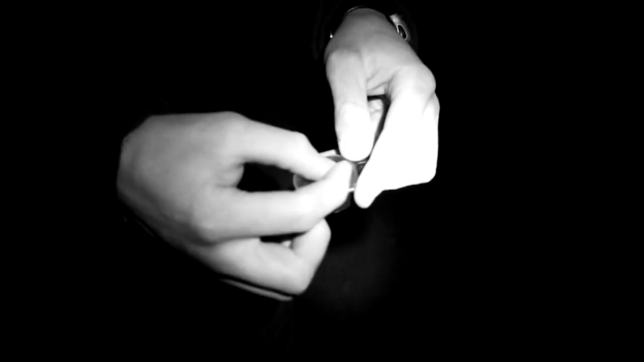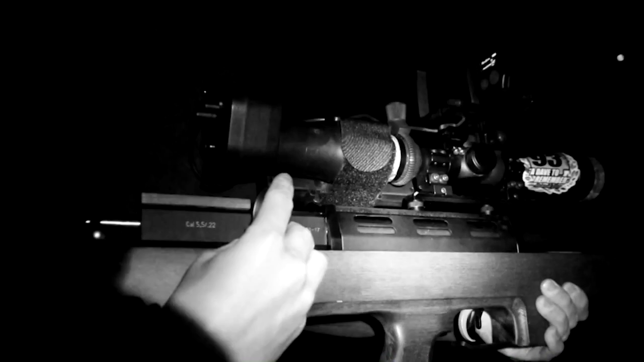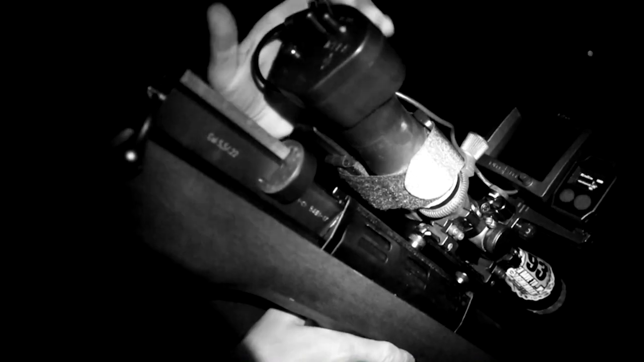Apart from being very compact, the Cometa Orion bullpup also boasts a magazine-fed loading system, a feature which will save Andy the trouble of trying to reload by hand in the darkness, which should make a big difference if he needs to take quick follow-up shots. With his kit set up, Andy heads into the darkness in search of scaly tails.